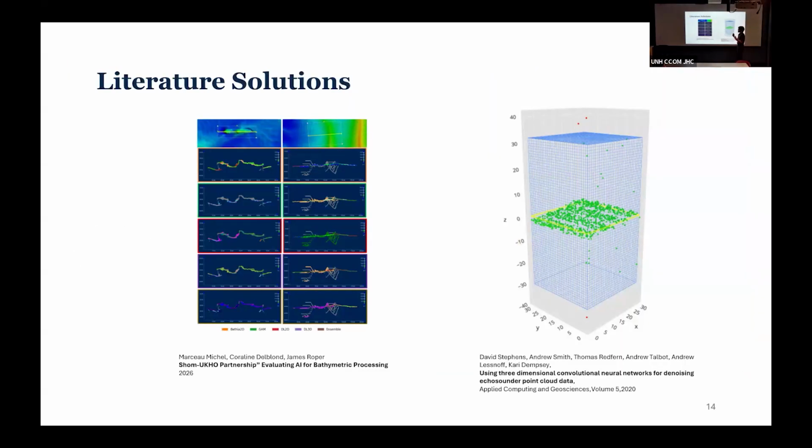So here are some of the literature solutions that apply machine learning to some of the problems that we identified. One of them is the work that Shum and UKHO just recently proposed, which works with swaths specifically. So they have a UNet network, just a CNN UNet, and they attempt to go through the swaths and identify noisy points or points that do not comprise the seafloor that they're looking at.